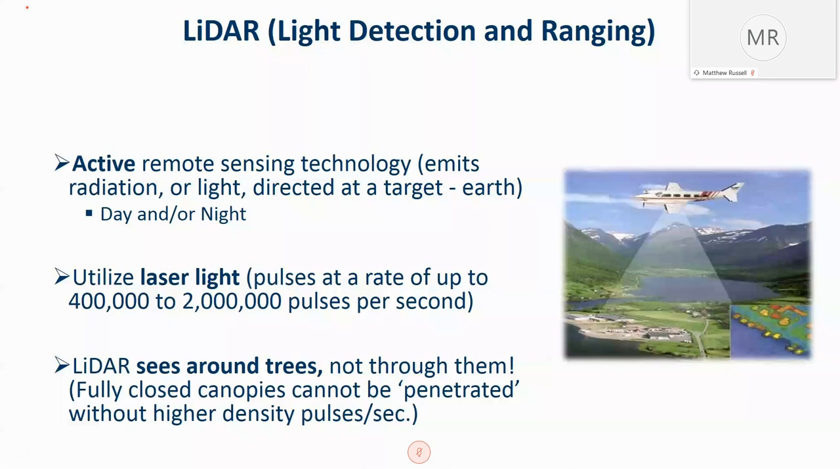So what is LiDAR? It's an active sensor for remote sensing technology, and it emits a pulse of light from the sensor, whether you're in a plane or satellite or even on the ground, out to a target. In this case, the target is the surface of the Earth.